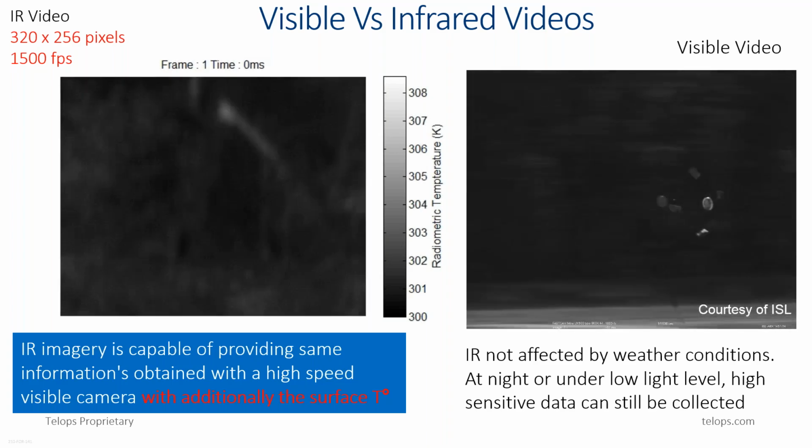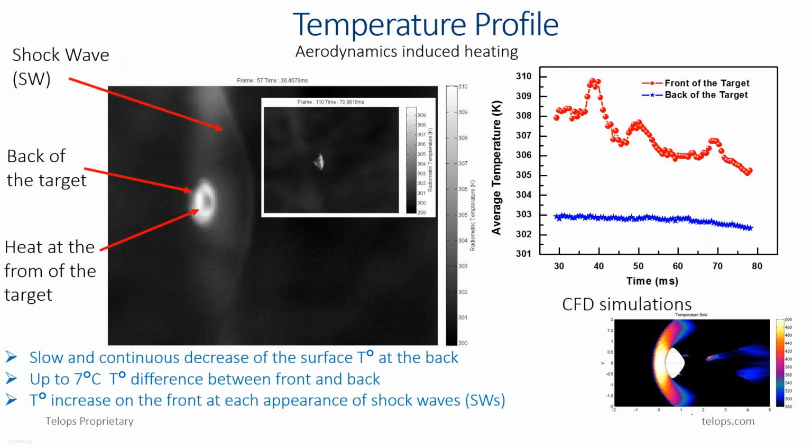This is a picture obtained from this IR video, where you can see the shock wave in here, the front of the probe and the back of the probe, and this is the temperature distribution here in blue on the back of the probe, in red here on the front of the probe, versus the tracking time in here. We saw a temperature difference of up to 7 degrees between the front and the back of the